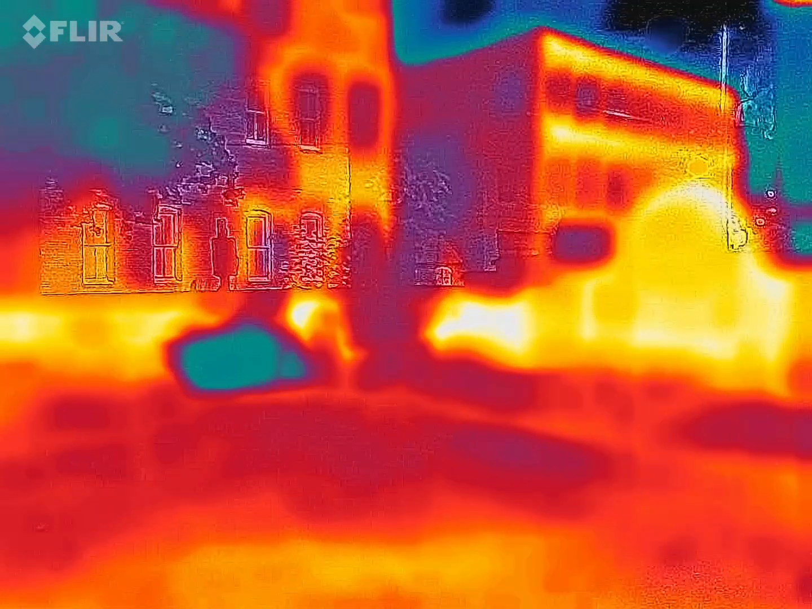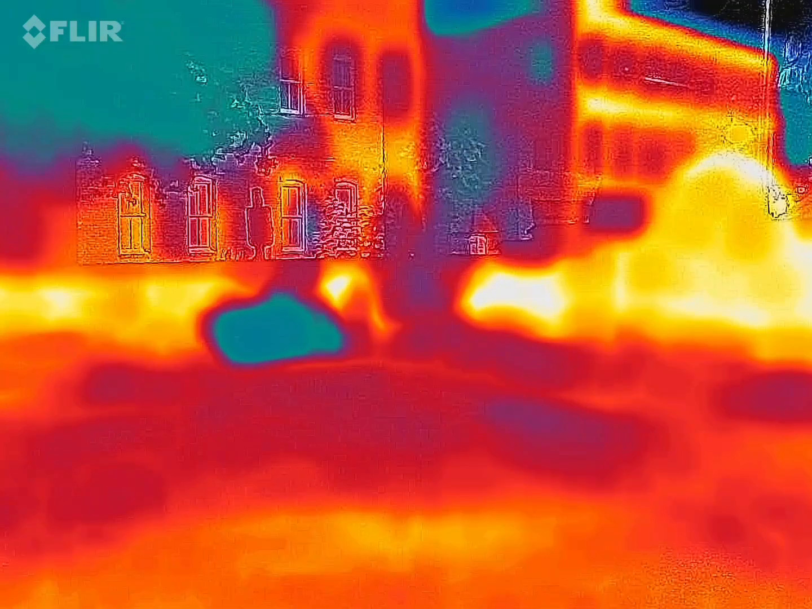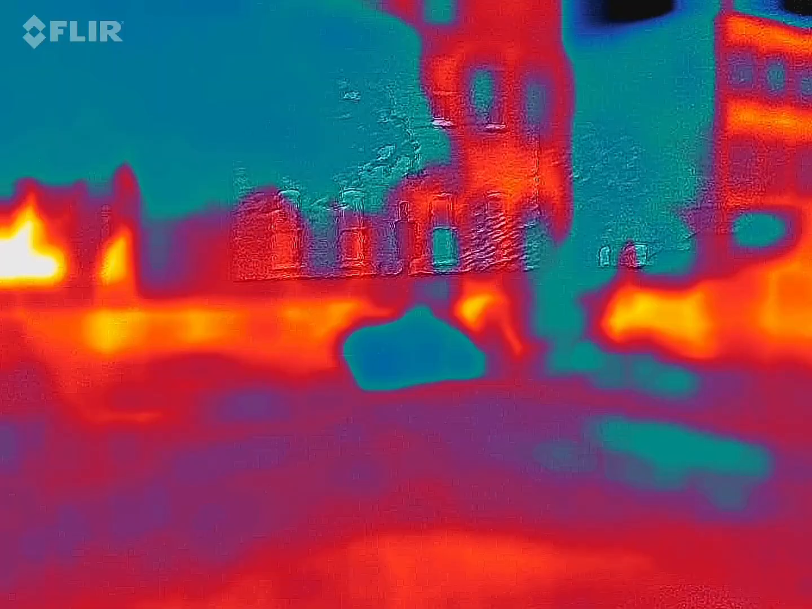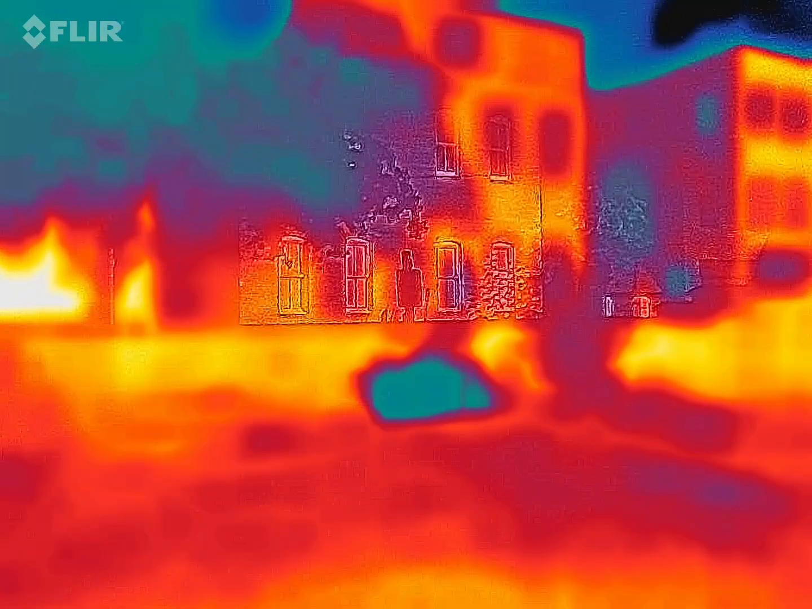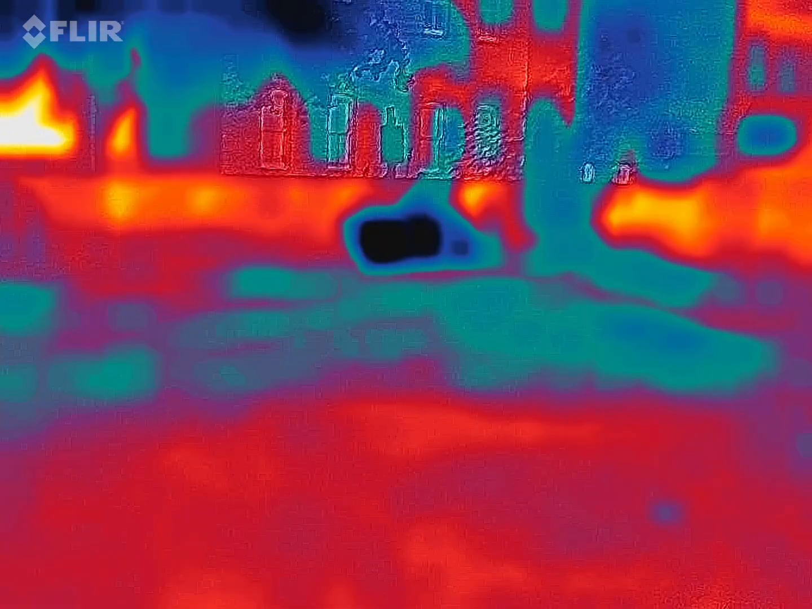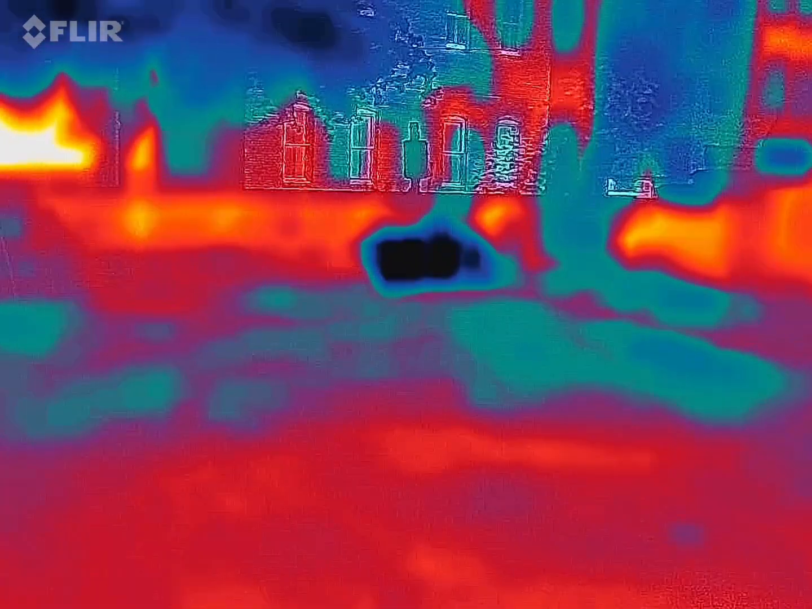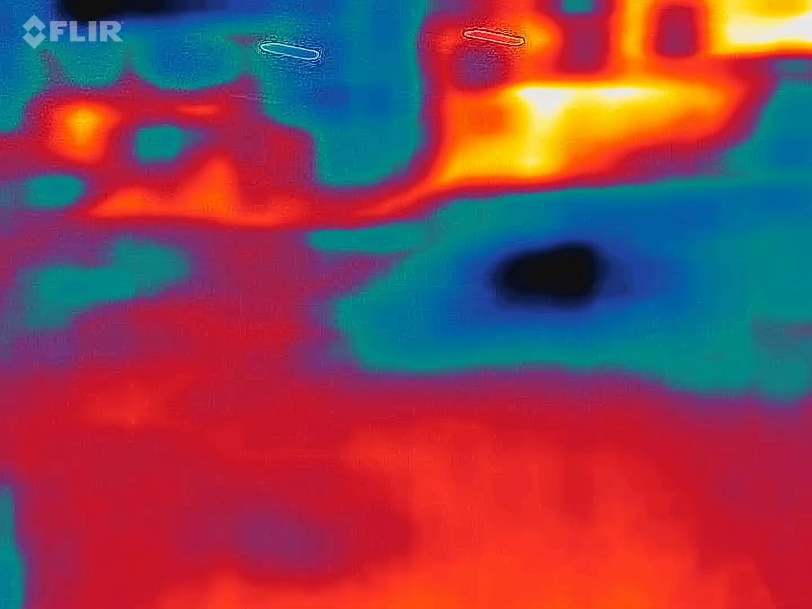So, I'm just looking at the corner, but I don't see it moving or anything. It's clearly the dark spot. Yeah. But it looks like a sign laying over there. There's a board. Okay. I see it now.